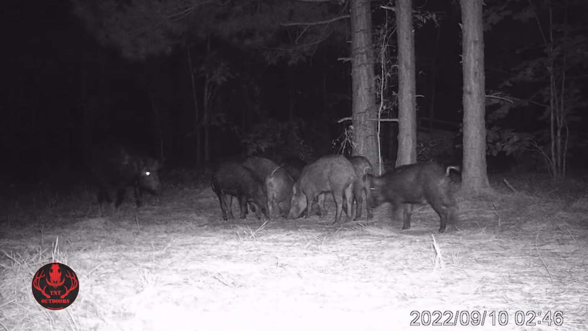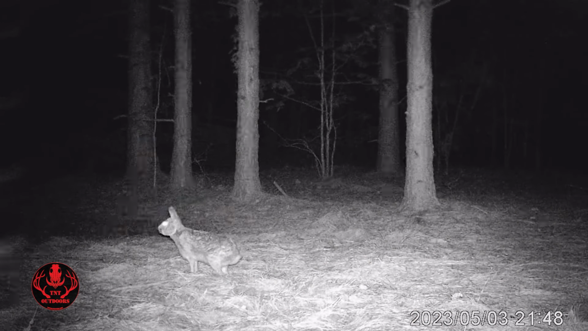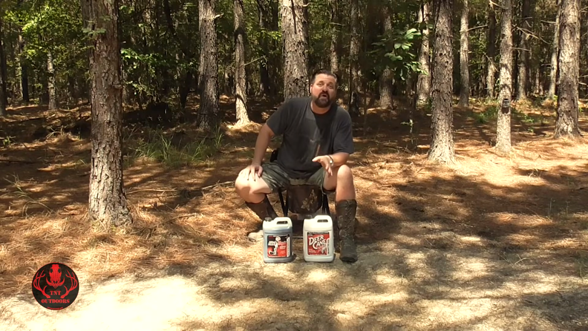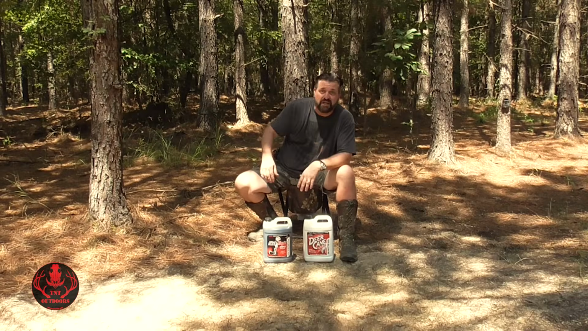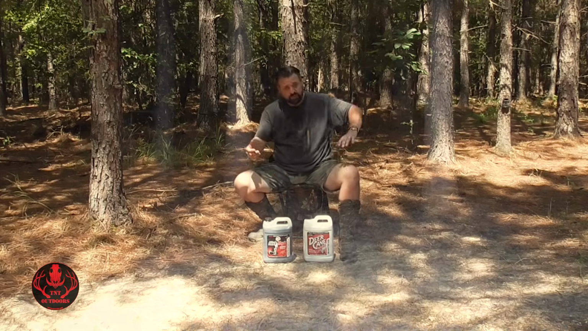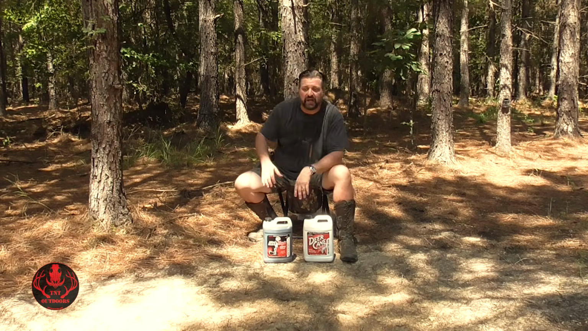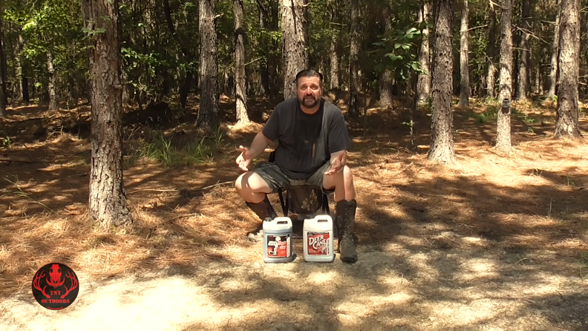So it's not just deer. We're getting hogs, of course, like raccoons and squirrels and rabbits. We've even seen some turkeys. That's awesome. We don't have a lot of turkeys on this property. We rarely see a turkey. But to see a turkey come in, that's pretty cool. Of course, we're getting some predators now. We got bobcat, coyotes, and we're just seeing a lot of different kinds of animals through this site. So we're benefiting not just the deer in the area, we're benefiting all sorts of wildlife with the extra nutrients that this site's providing. So that's pretty amazing in itself.